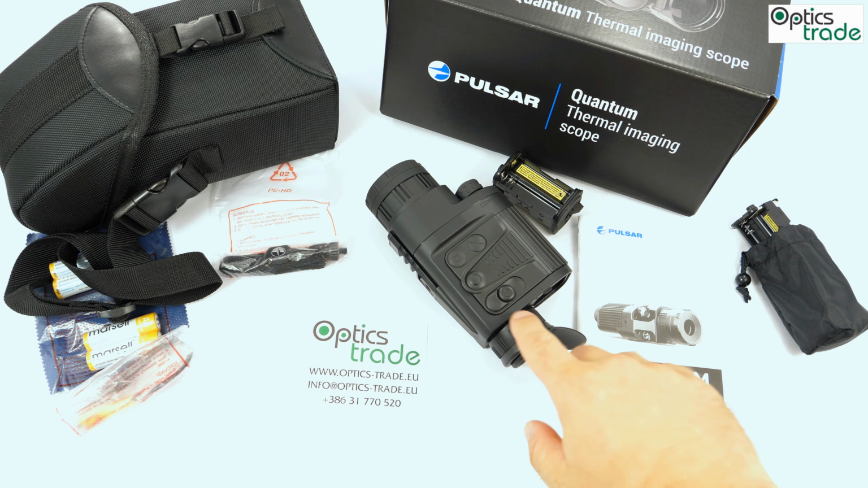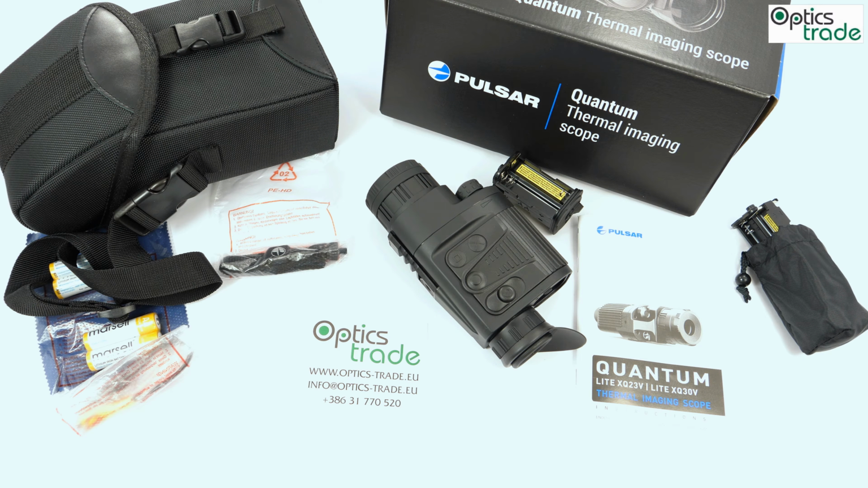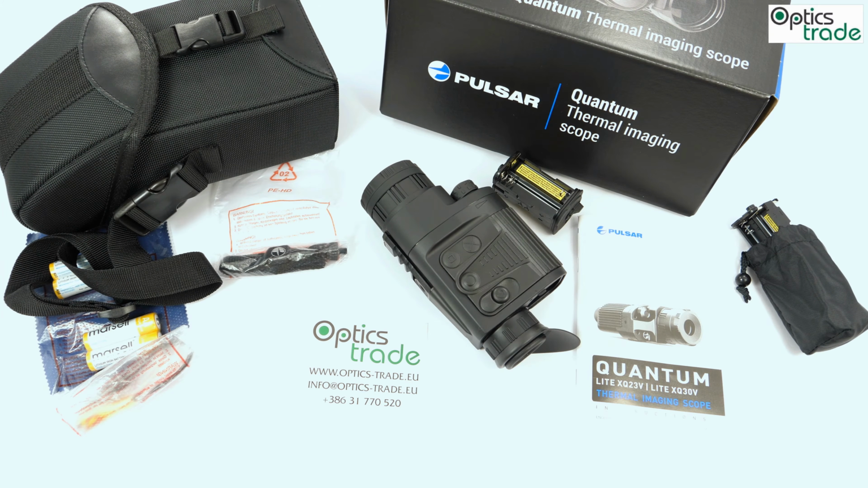The range of detection of this device is 800 meters, so it's a serious device. You can see foxes on 500 meters clearly. Something that was unimaginable just a couple of years ago in this price class. Well, the main difference between these two models, which are so similar, is that the smaller one, this one, 23, offers a wider field of view. And the bigger one, the 30mm, offers a little bit more range of detection, a little bit more detail. So 800 meters compared to 900 meters and 22 meters of field of view compared to 29 meters field of view.